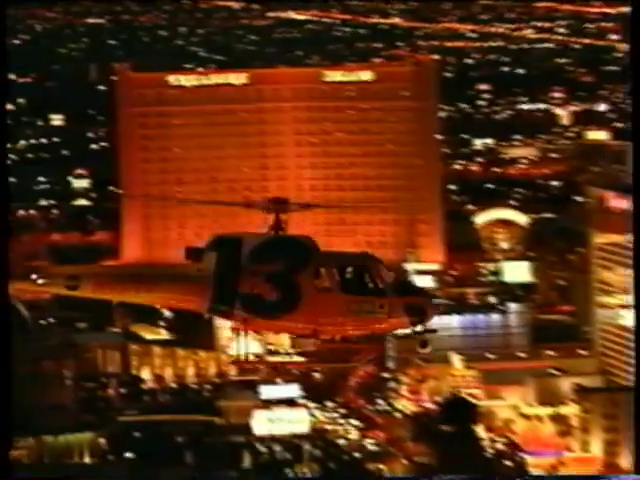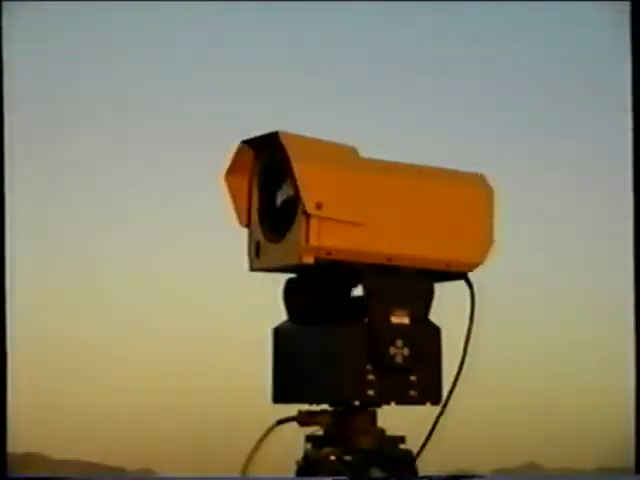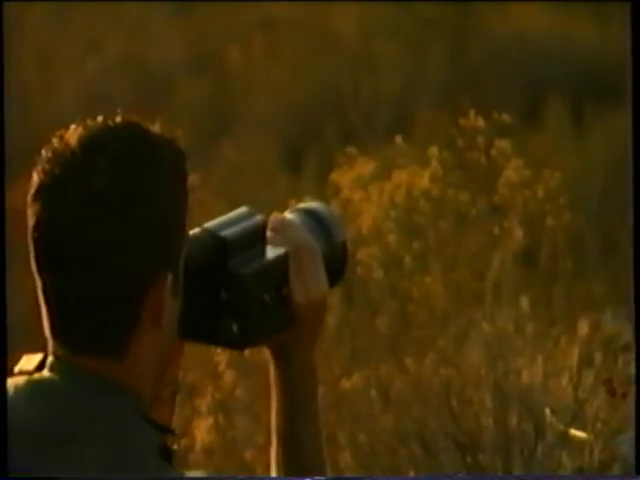It's no surprise, then, that more than 30,000 of our imagers are in use around the world.